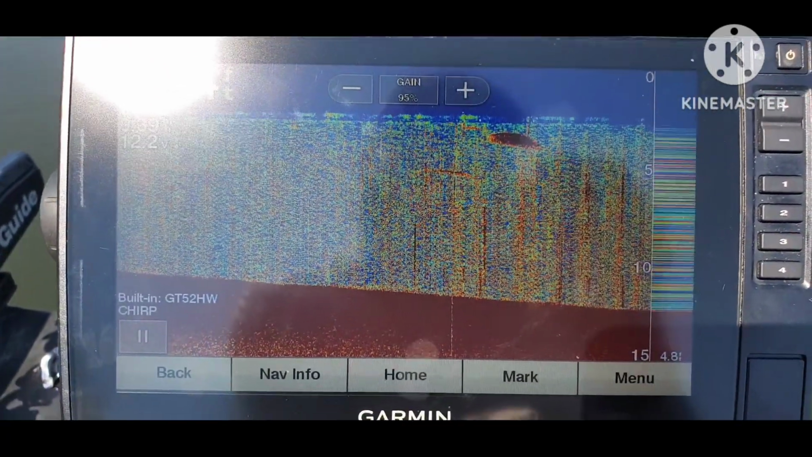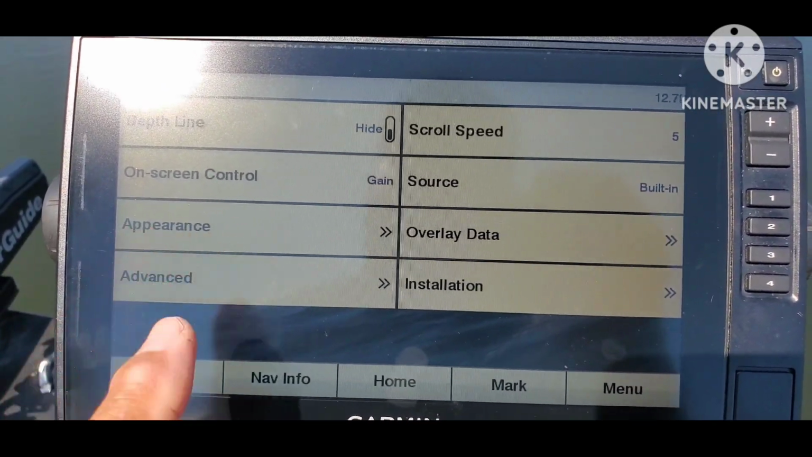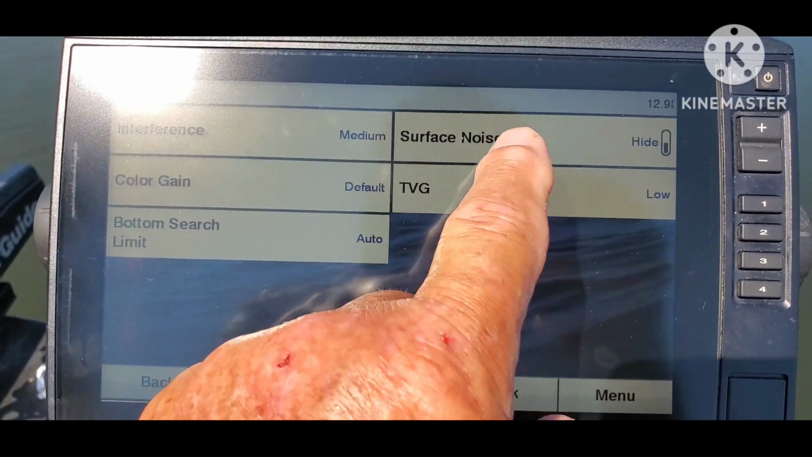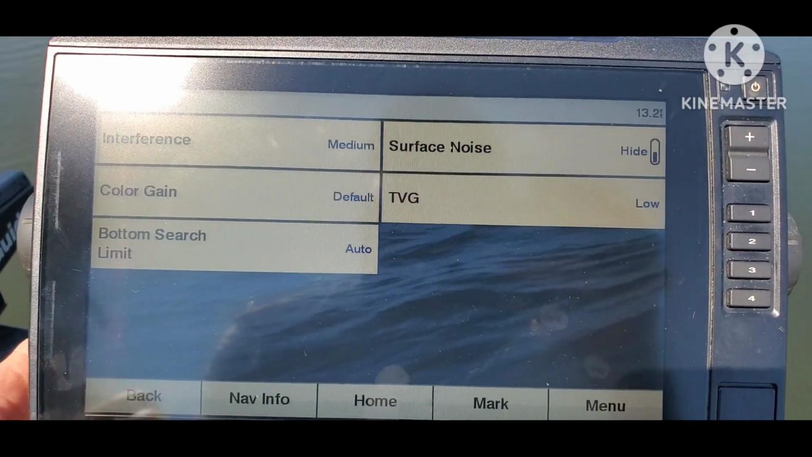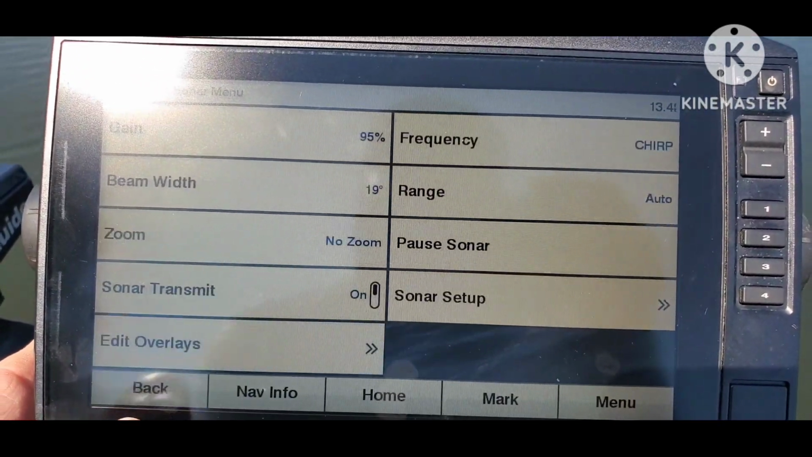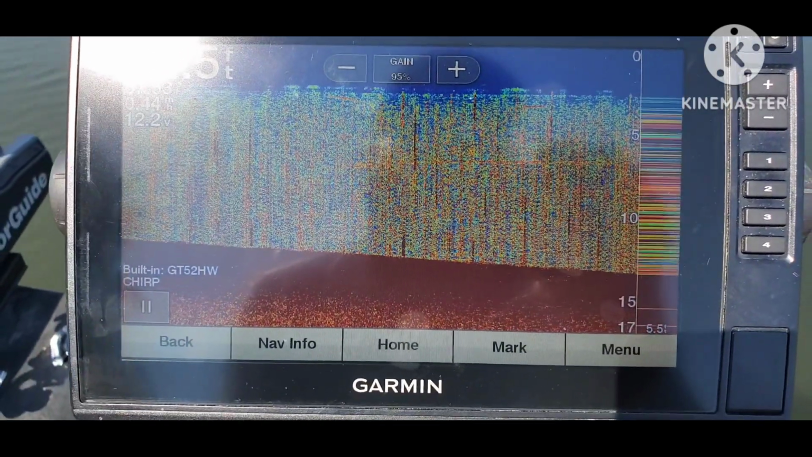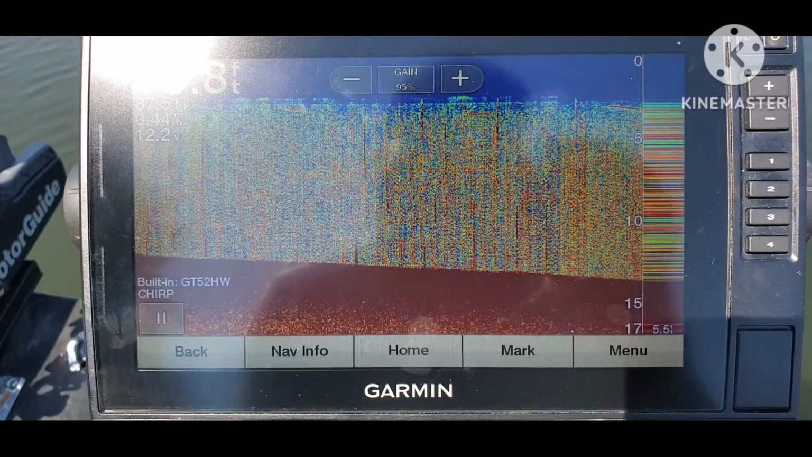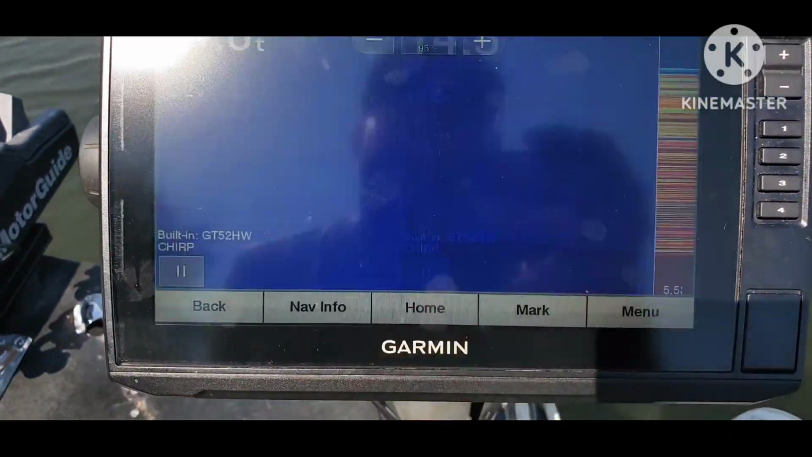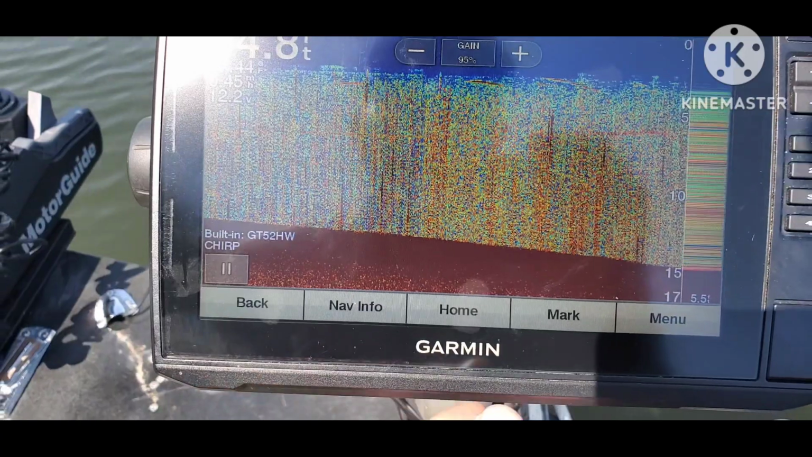So let me go back to my menu. Let's go back to Sonar Setup, to Advanced. Let's go to TVG. So let's go to Low. And we'll go back to the screen and see what it looks like. In some ways it actually looks worse. Kind of hard to say. Back onto the fish finder. So that did not work.